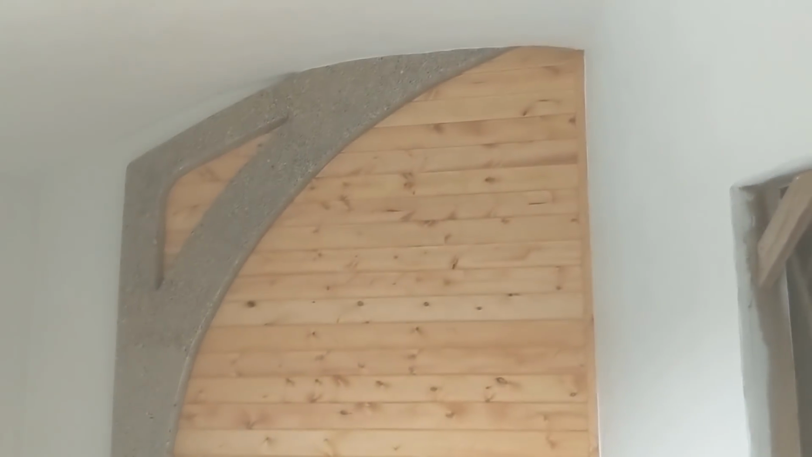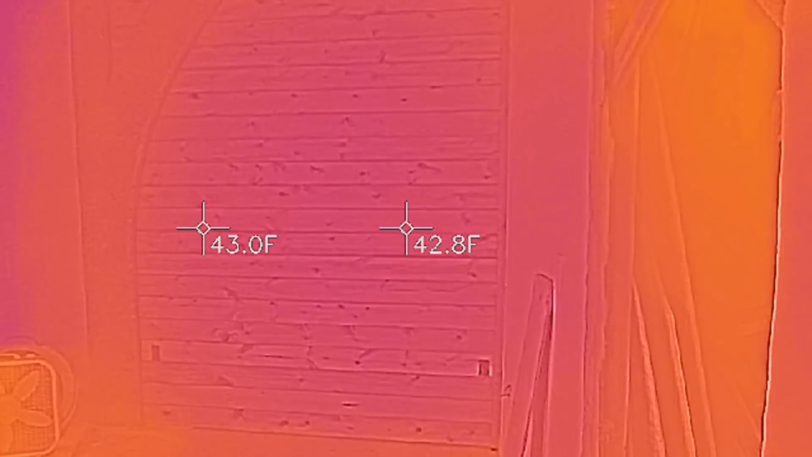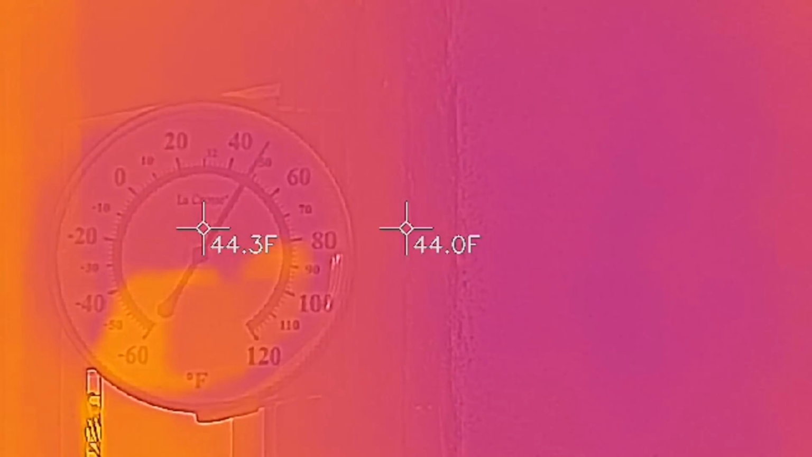Okay, switch to infrared. And let's check the air thermometer. It looks like 48, so that's pretty close actually. I'll check it again after the fires have had the chance to warm the place up a bit. Let's go outside on the north side.